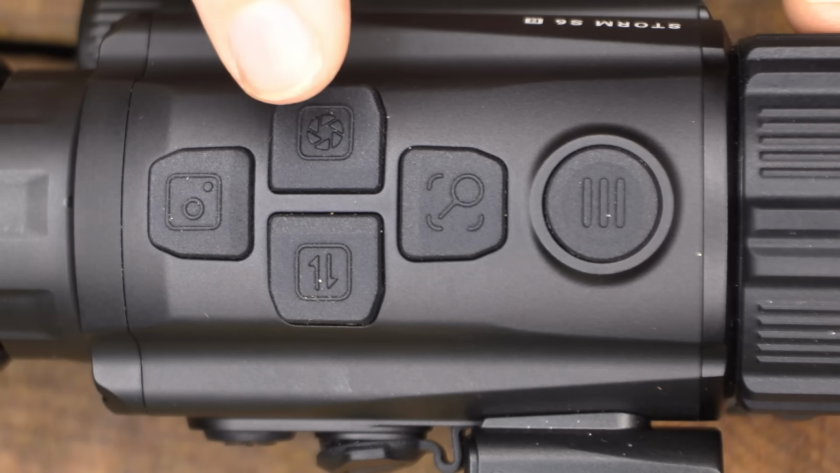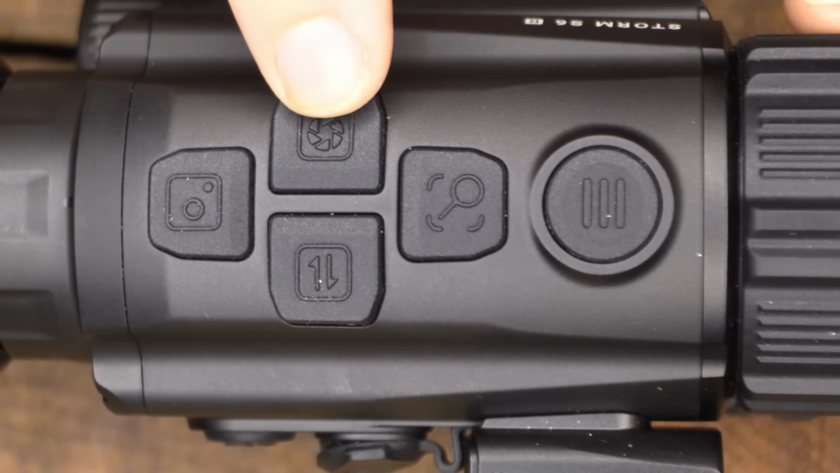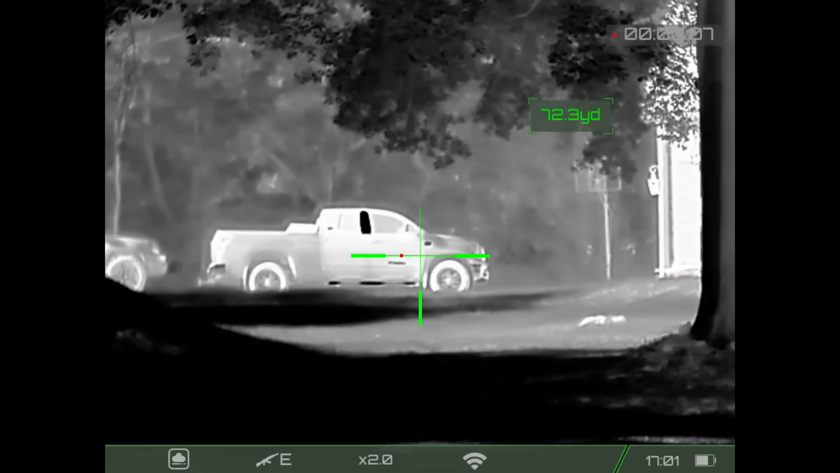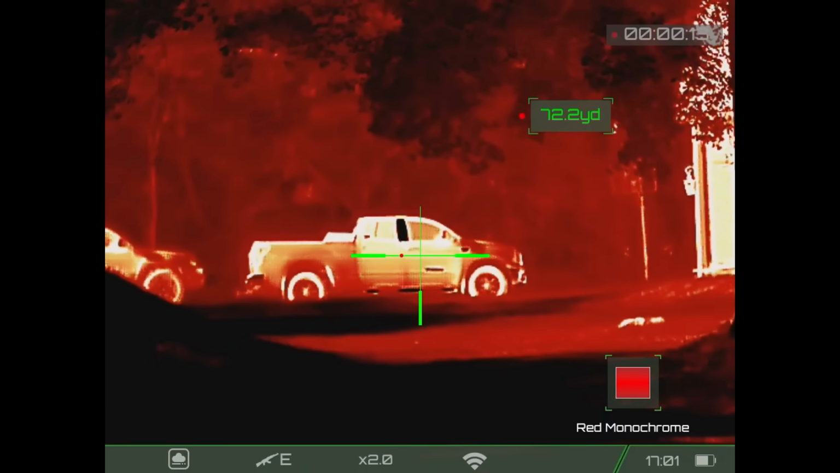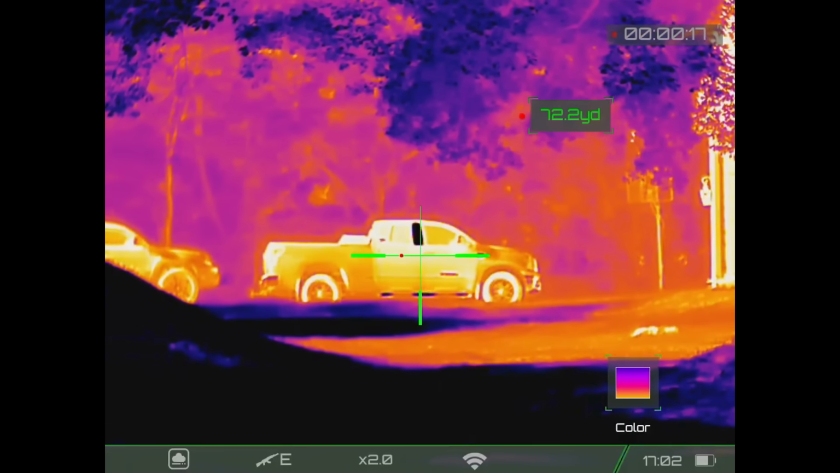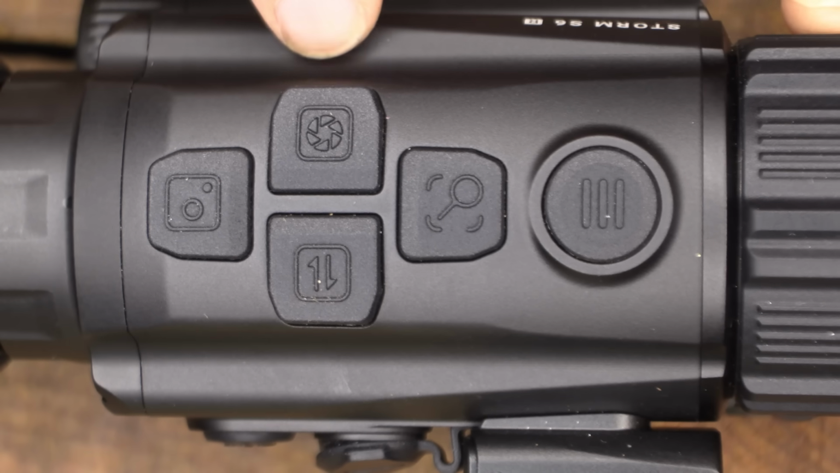But then you can go to your color palette mode. And so we can go through each of the different screen colors, and there are 5 different ones. White hot, which is something that I really like, and the black hot looks really good. Then you can go to red hot, then red monochrome, green monochrome, and then color, full color. And then it cycles back to white hot. This gives you the color that you really like, that you prefer.